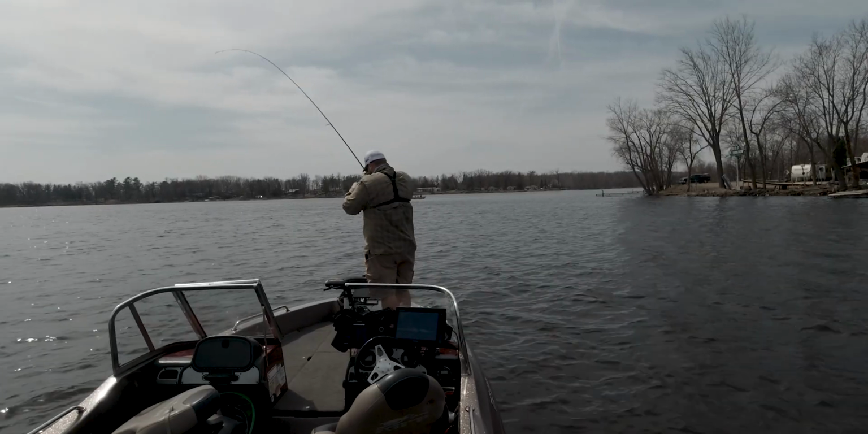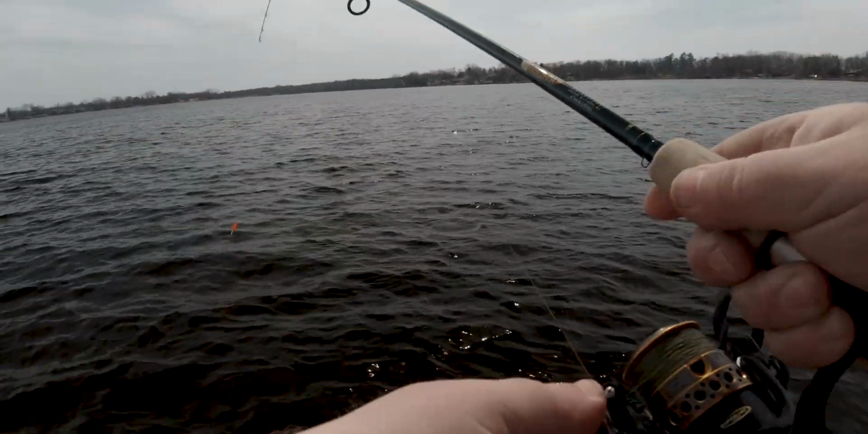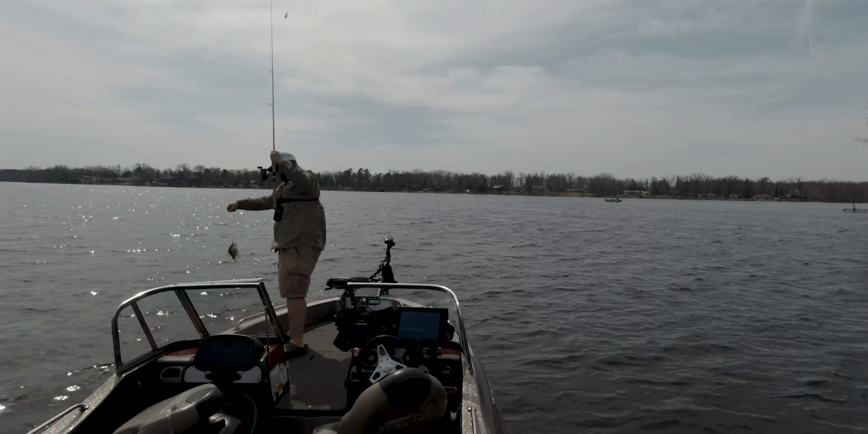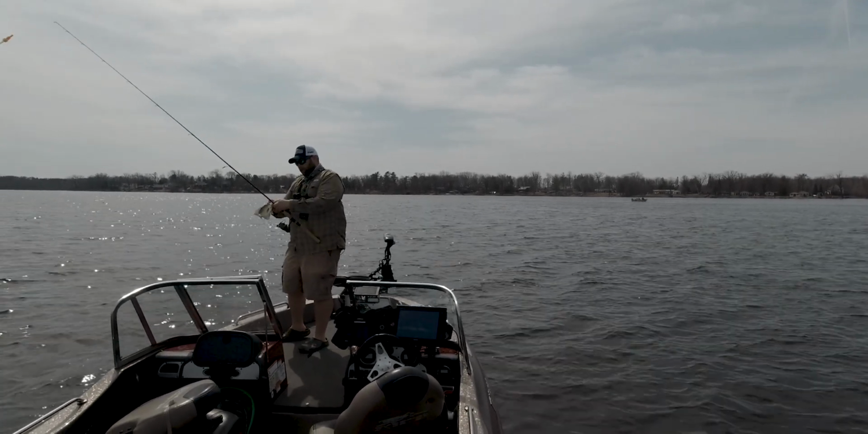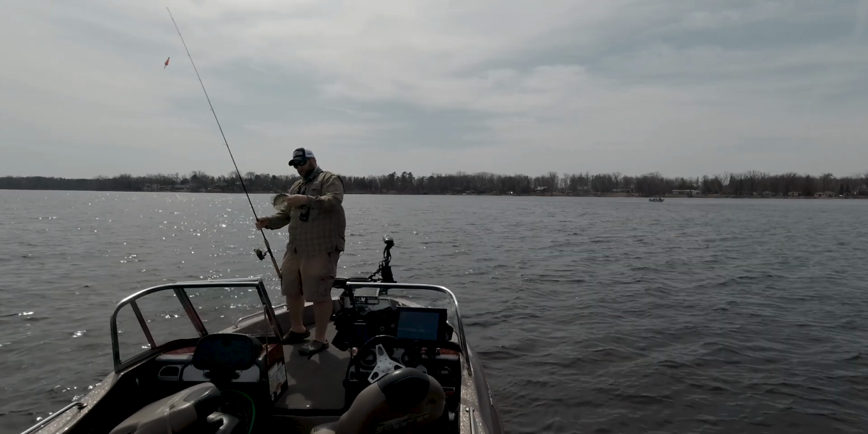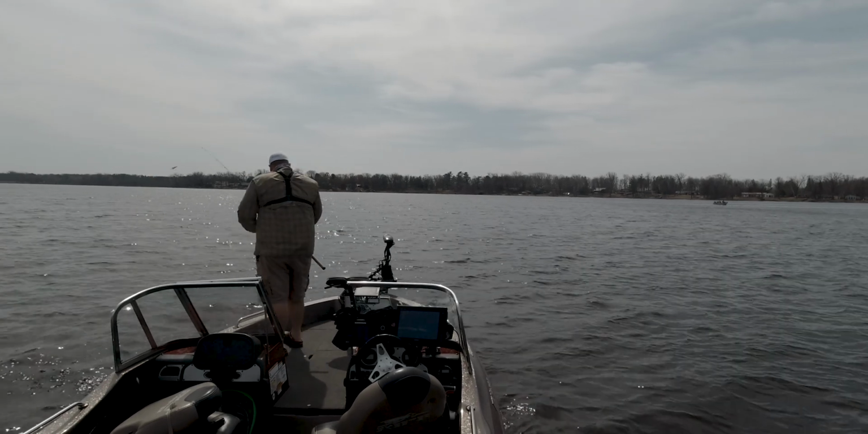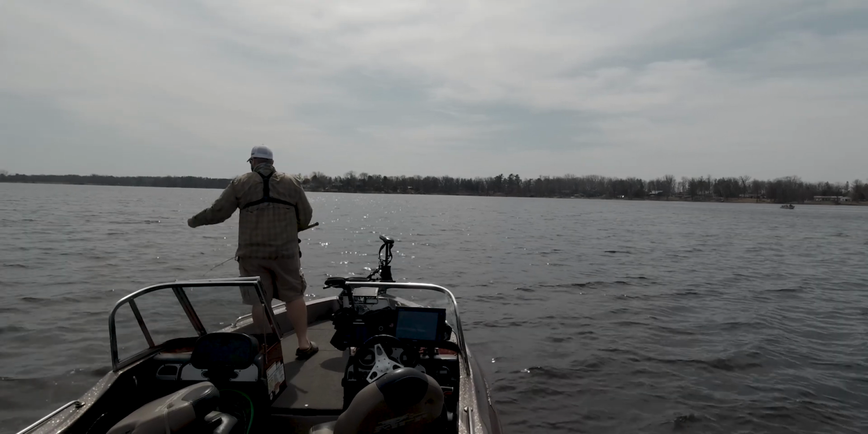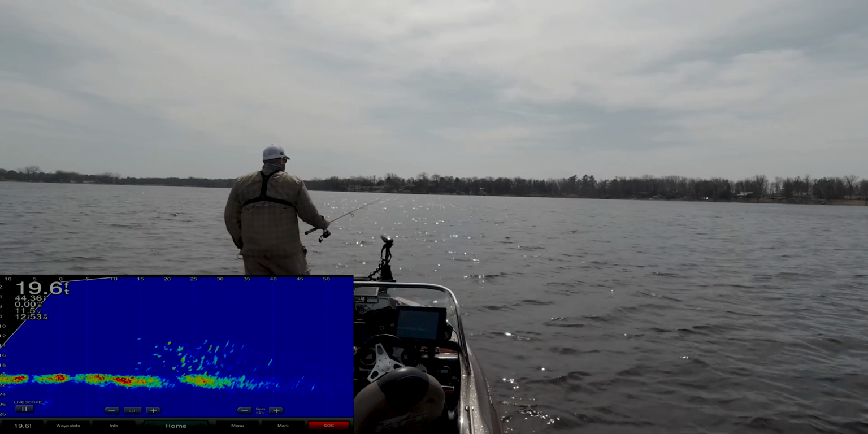There we go. That was instant. Awesome. First crappie of 2021. Nice black crappie. First cast with the new jig that's going to sink down. Sometimes if you're seeing fish and you're not quite getting them to eat, there's probably something going on. You gotta make those adjustments. See if we can get some bigger ones to take home.